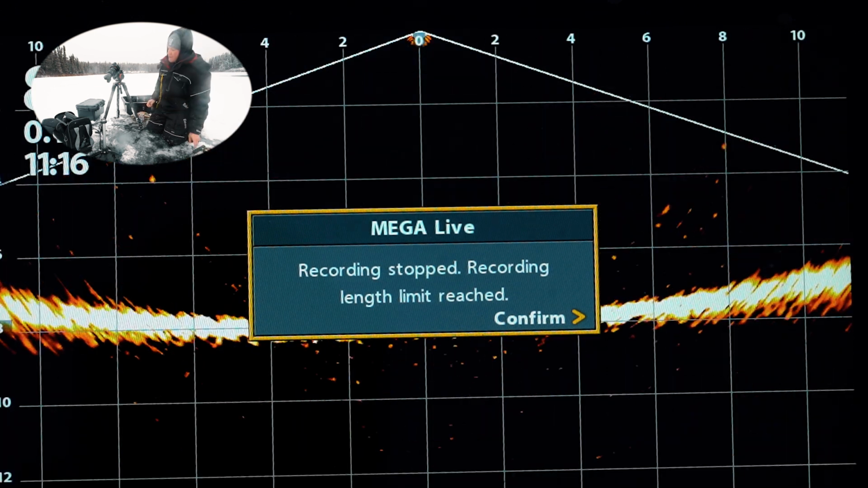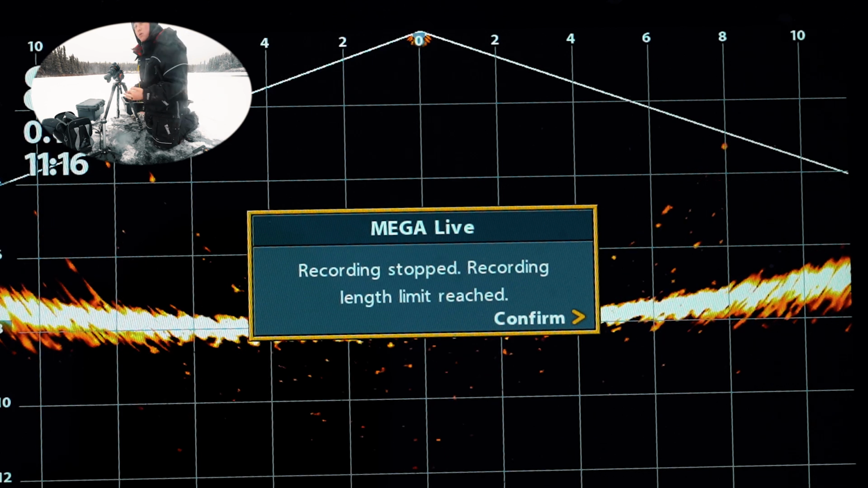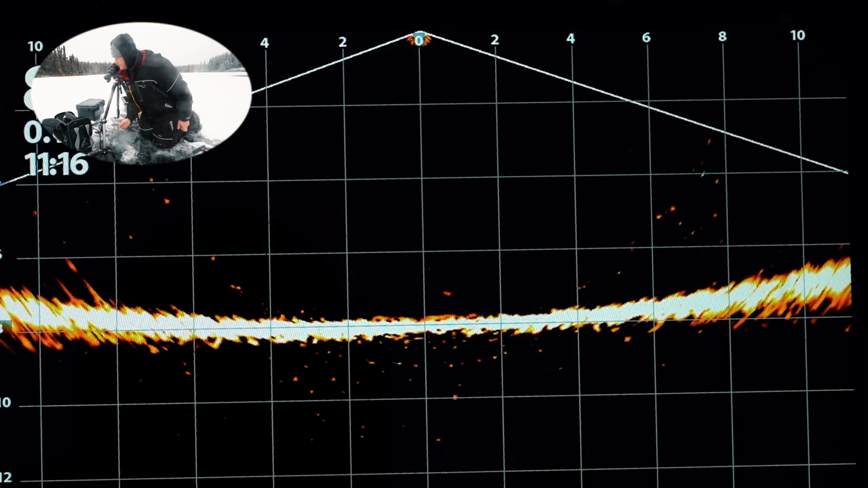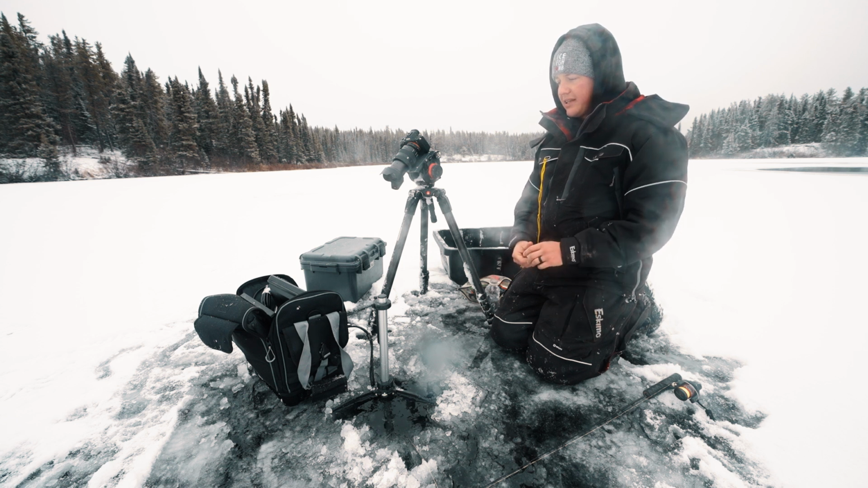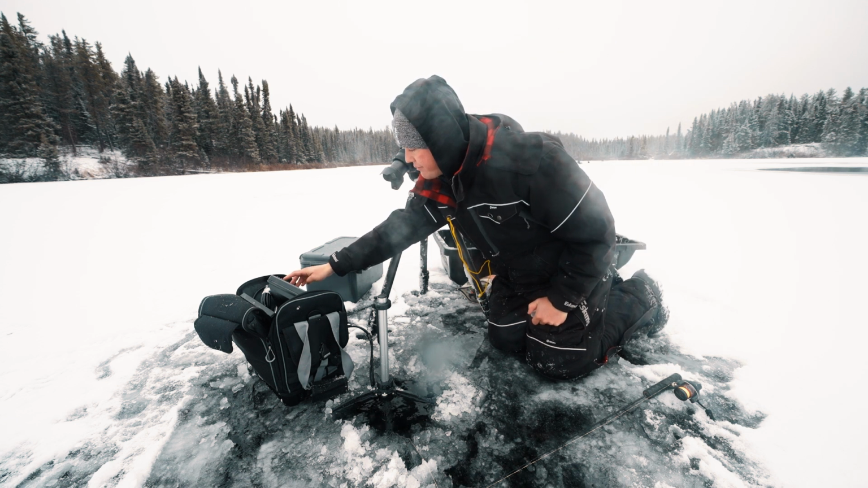Whoa, that did some crazy things when the recording stopped. So that only lasted 4 minutes, 5 minutes, and it kicked me out of the recording. Length limit reached. So that is kind of disappointing. I'll do some more research to see if that's normal, but that was probably 4 minutes of screen recording. Let's see what the playback looks like.